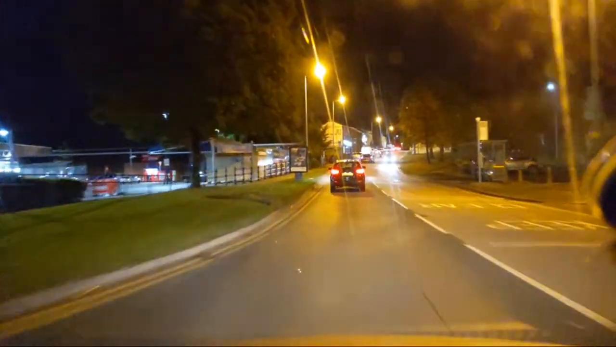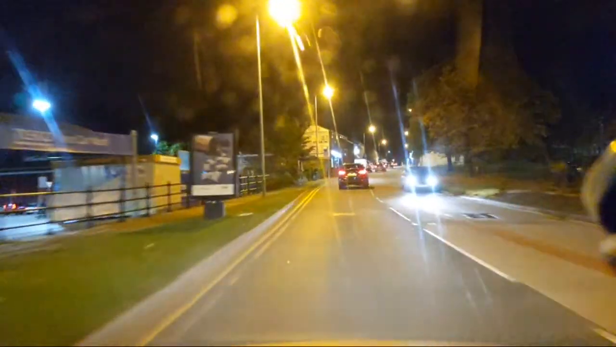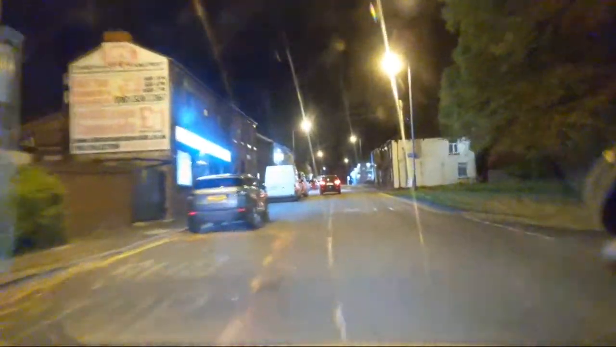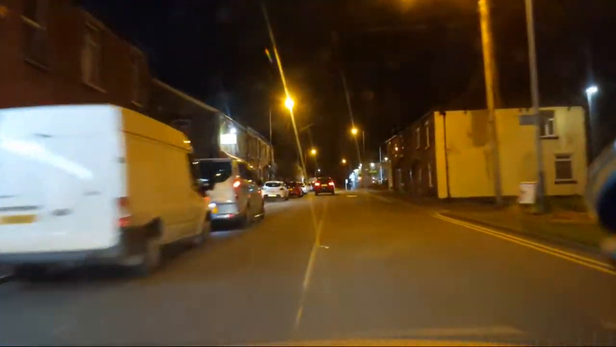So we're still in Stockport and Vegas. That is Tesco on the left. The Labour Club on the right, which will be closed from Thursday nights. Chippy on the left, which should be still open on Thursday night.